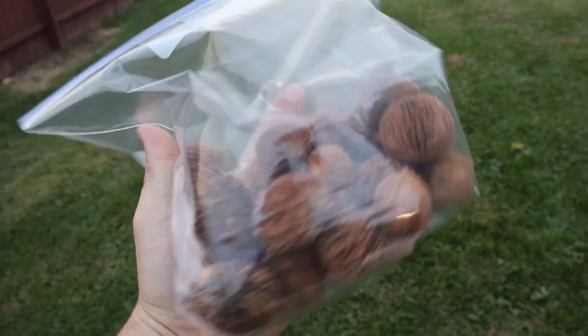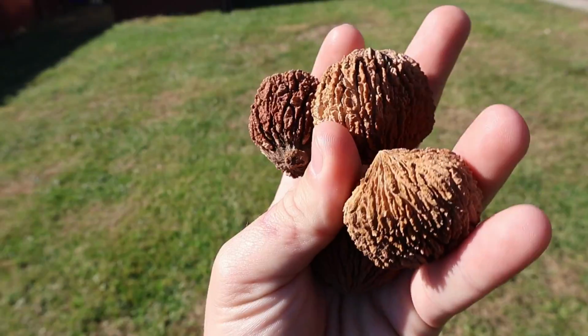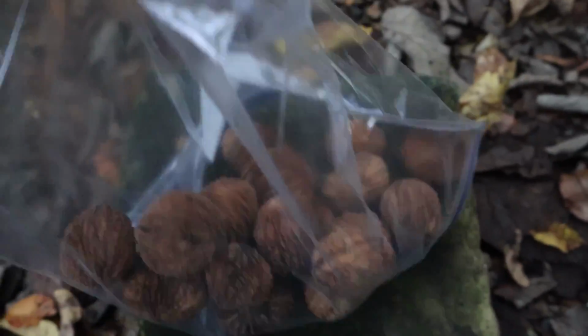For the next 10 days, I'm setting out these walnuts. I cleaned, cured, and even tried them myself, and they're not that bad. I'll put that rock there, put the food on top of the rock, right in front of the camera. My idea was that the rock could sort of be like a plate.